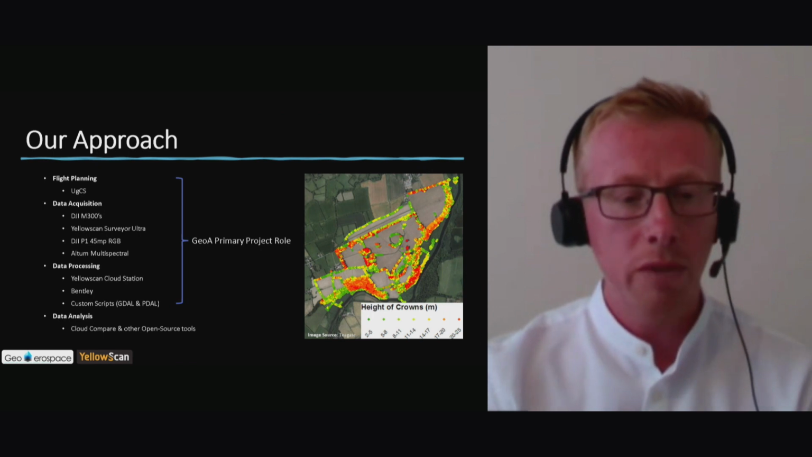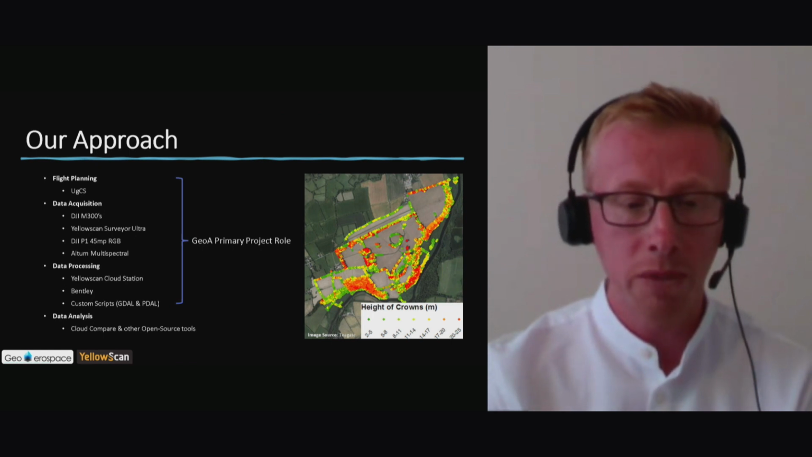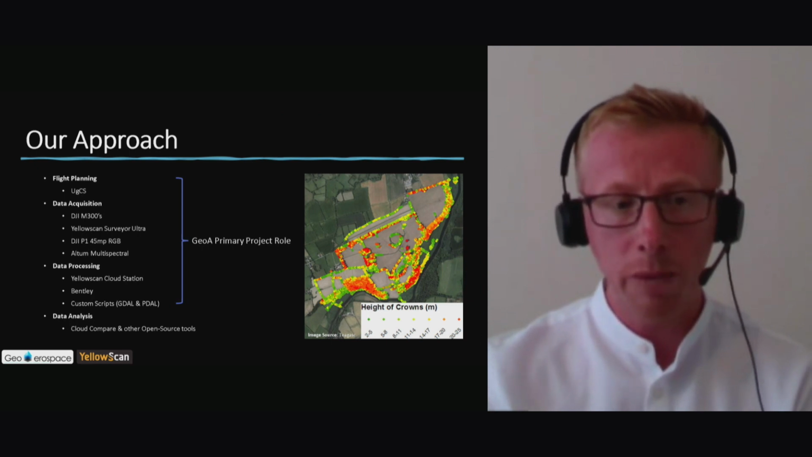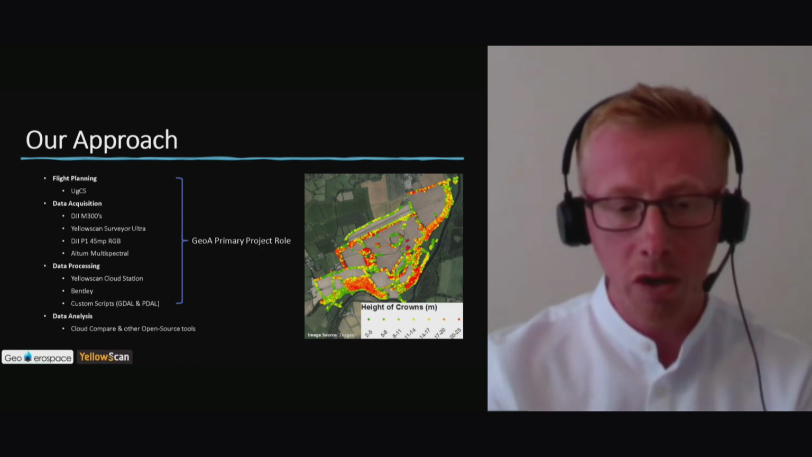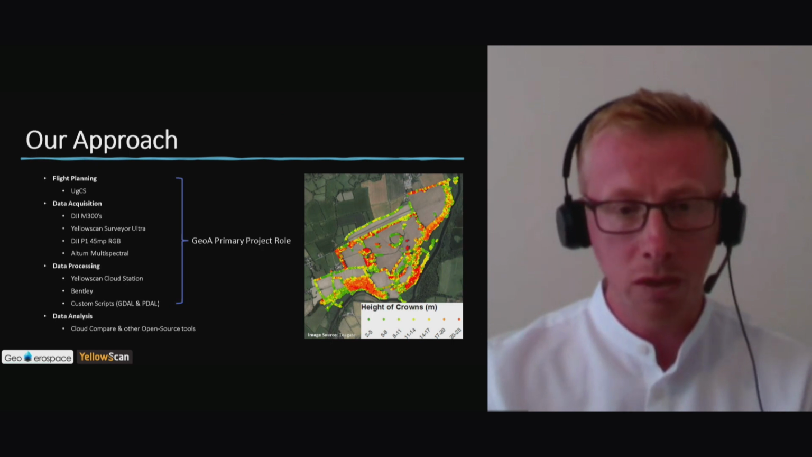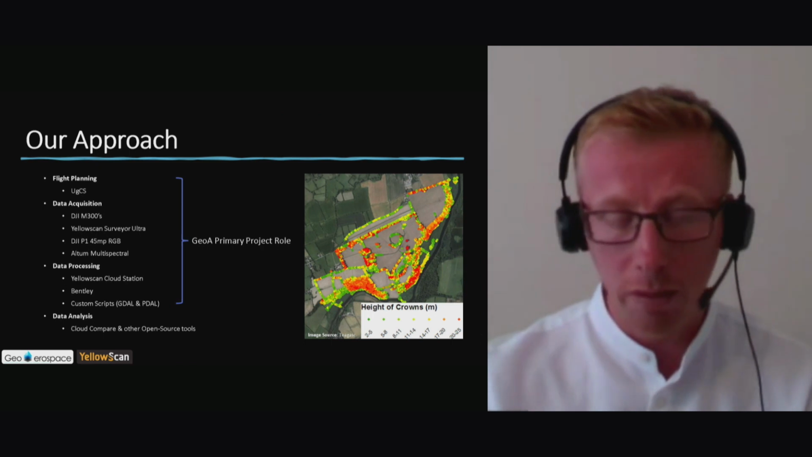For data processing, we use YellowScan's own CloudStation, Bentley software, and then we have a series of custom scripts, GDAL and PDAL. That's our main focus for this project: the flight planning, data acquisition and data processing. And then GeoAerospace, the agency, are looking more at the analysis piece and developing bespoke tools for taking our 3D measurement and quantifying the biomass.